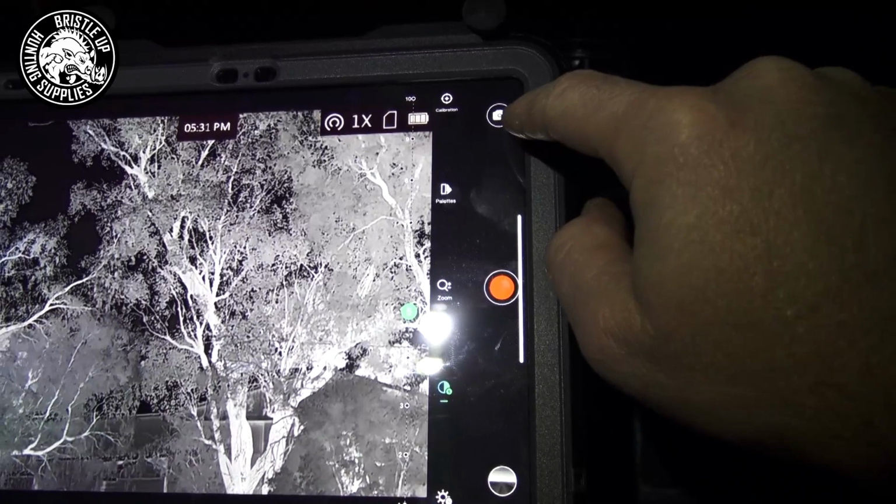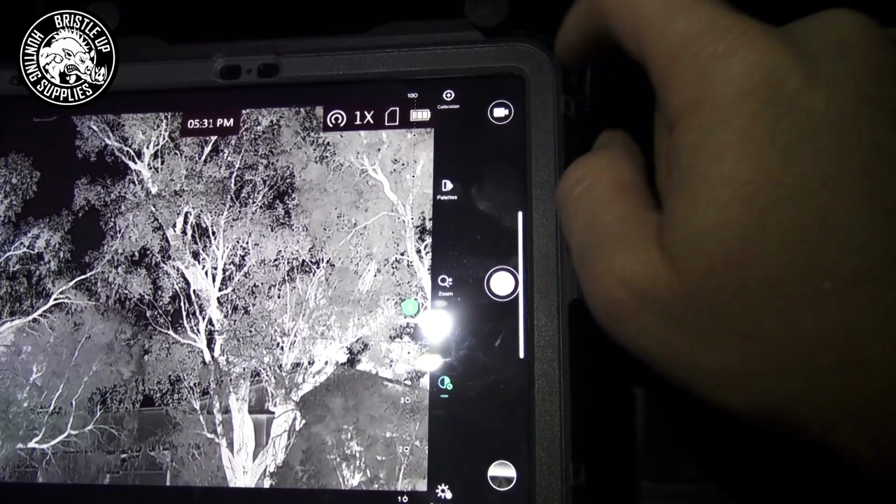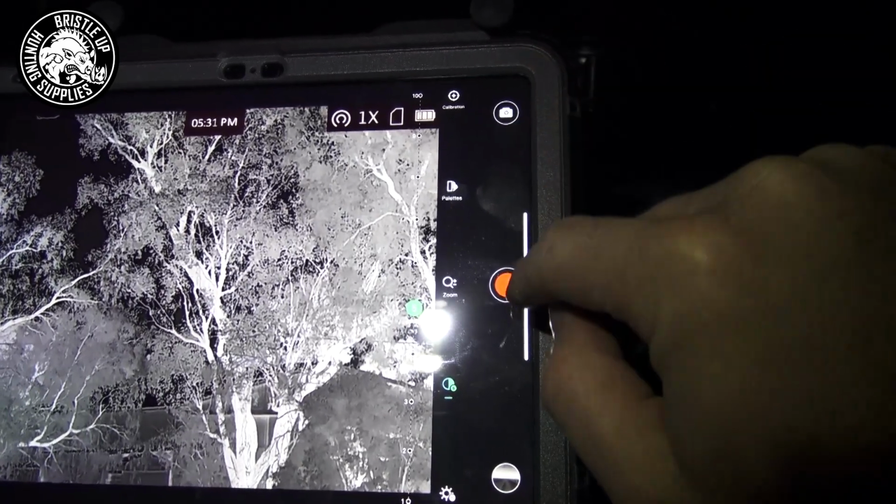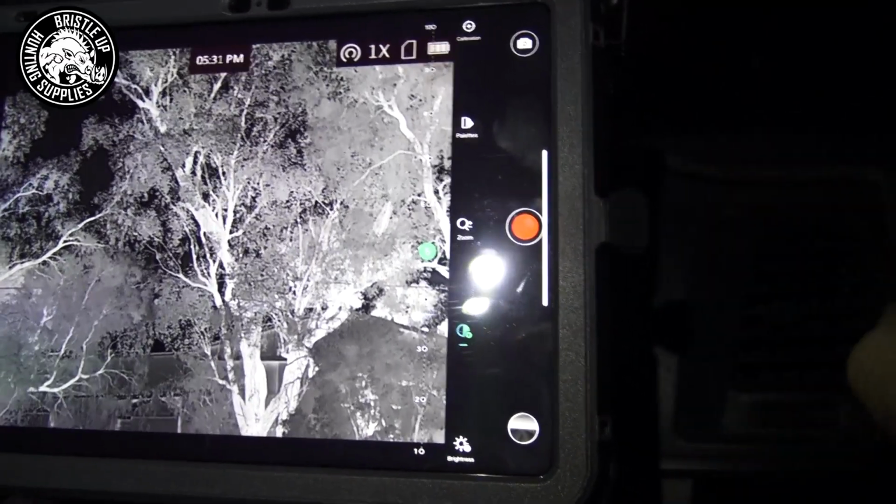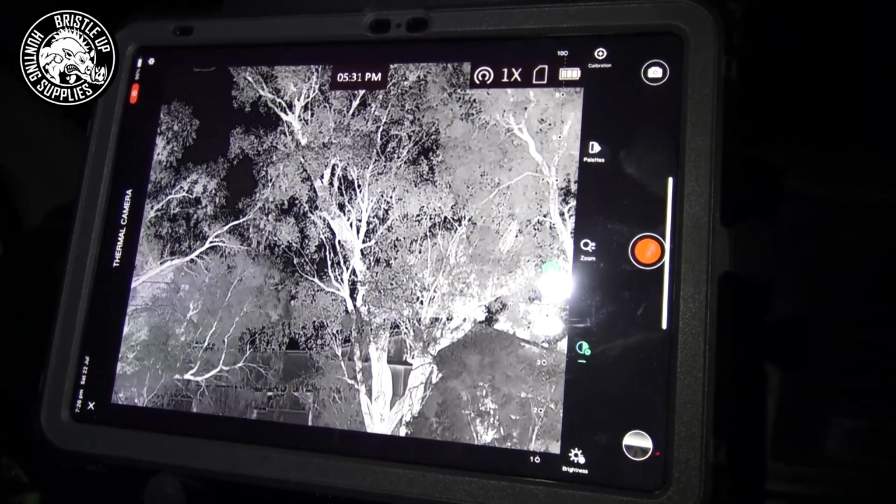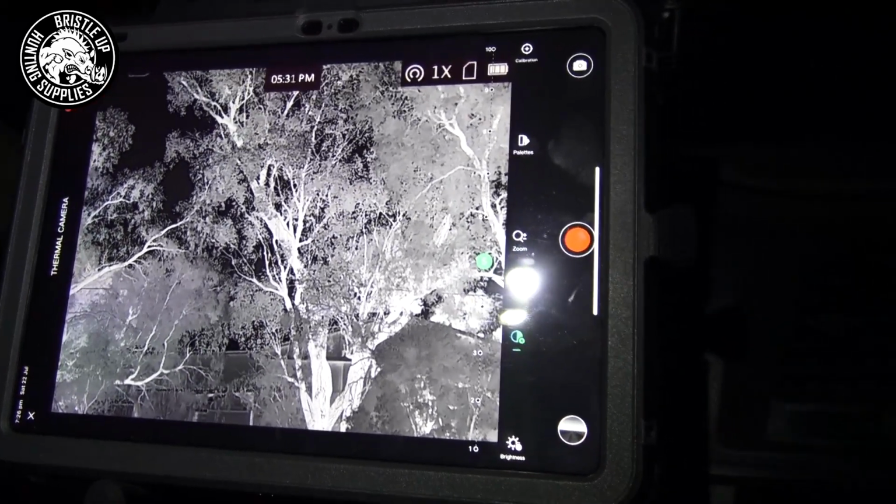In the top right hand corner, we can switch between taking photos or taking videos. So we tap that and the red record button will come up and we can hit that to do a recording. Now if you do recordings or photos, they'll be saved on the tablet and not on the thermal, so keep that in mind.